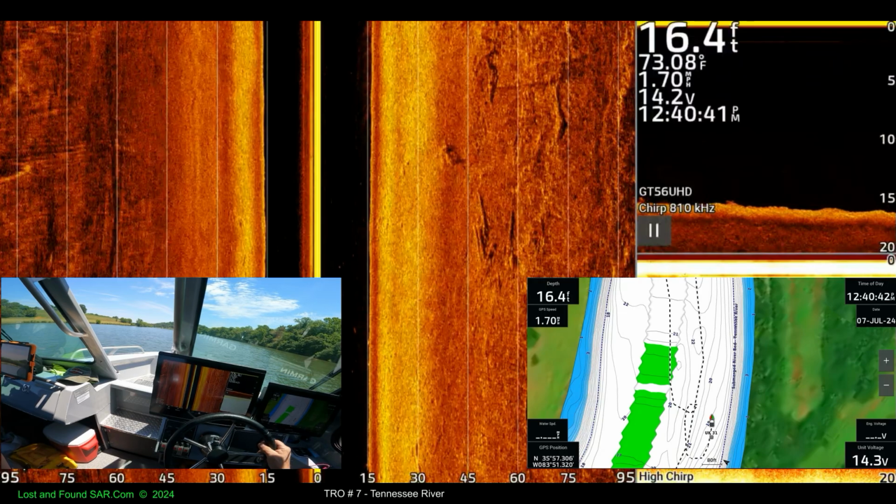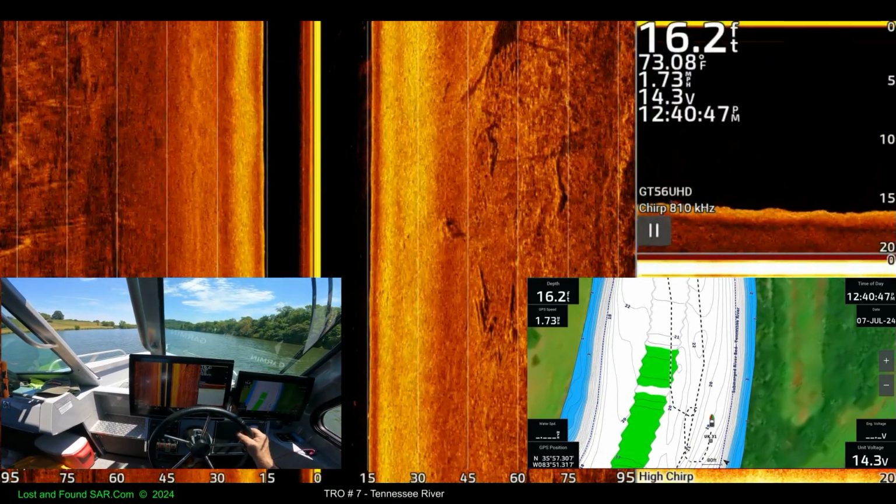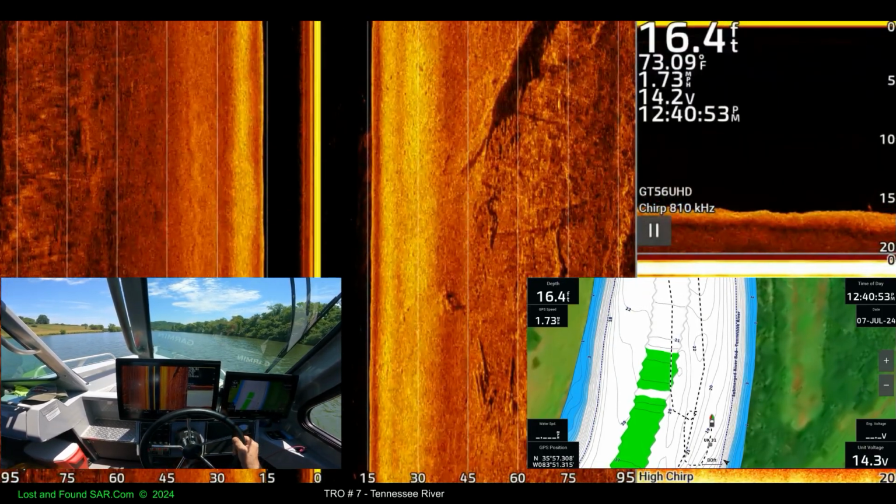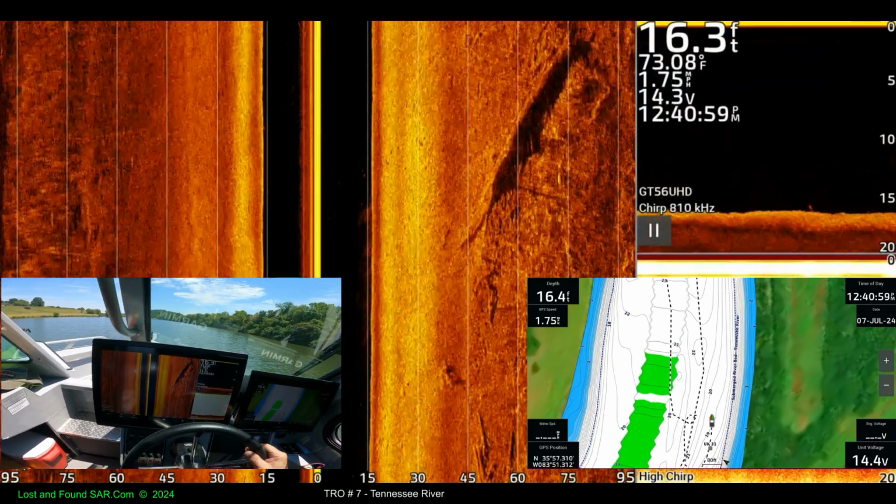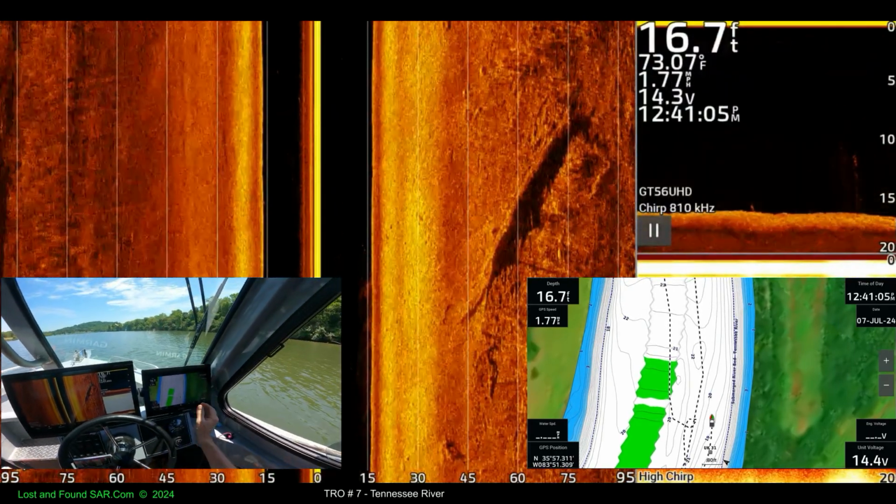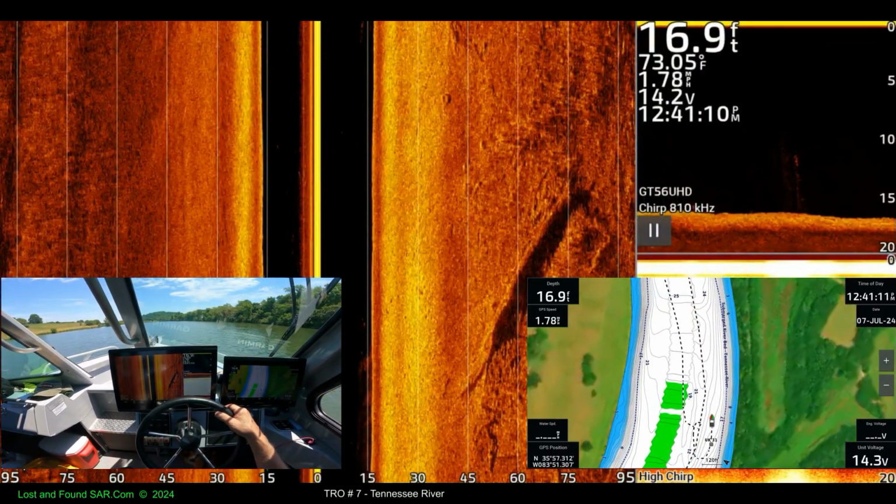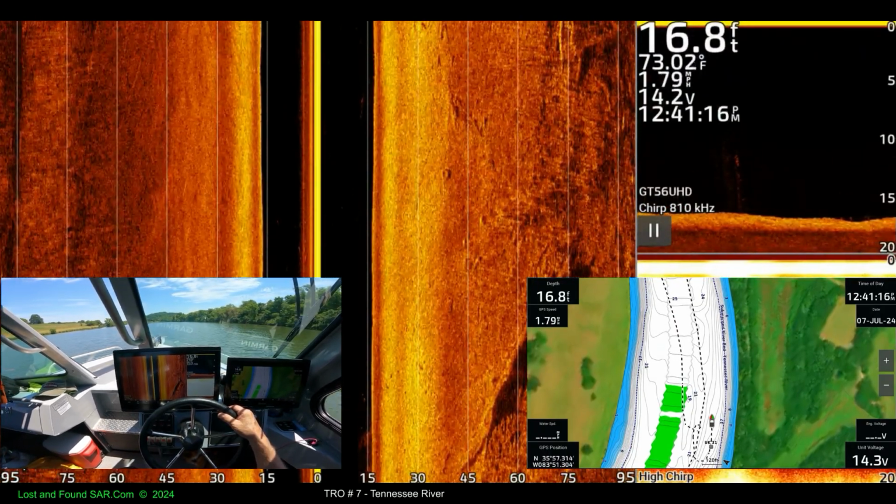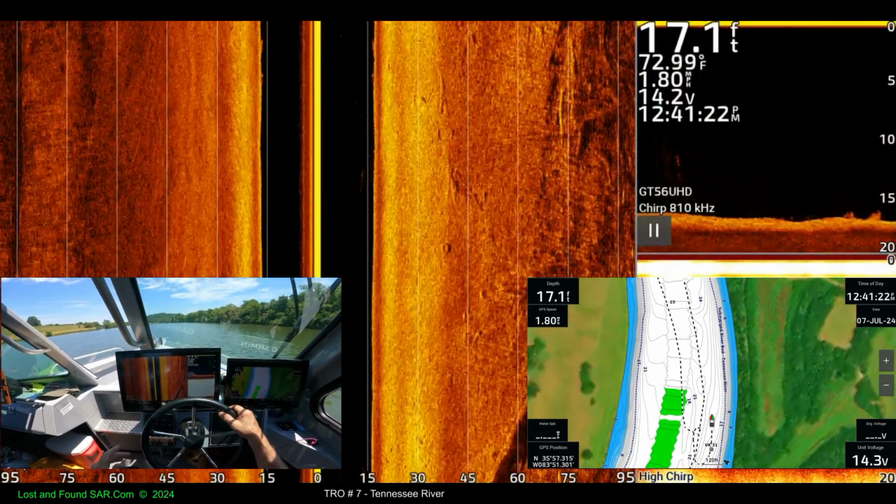Something over here too. We're well past our mark. Yeah, so I think it's over here. Oh, there's something there too. That's big, whatever that is. One of them big rock walls like up there around La Follette. You're going up 75, you know those rocks that are straight up there.